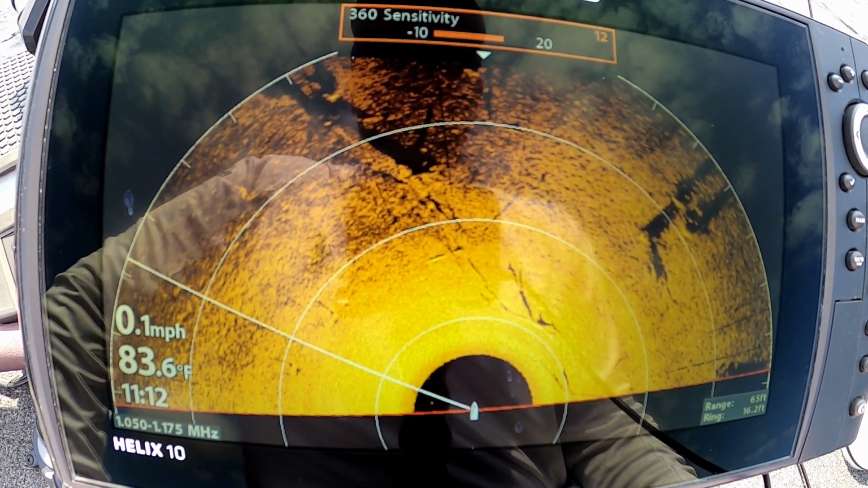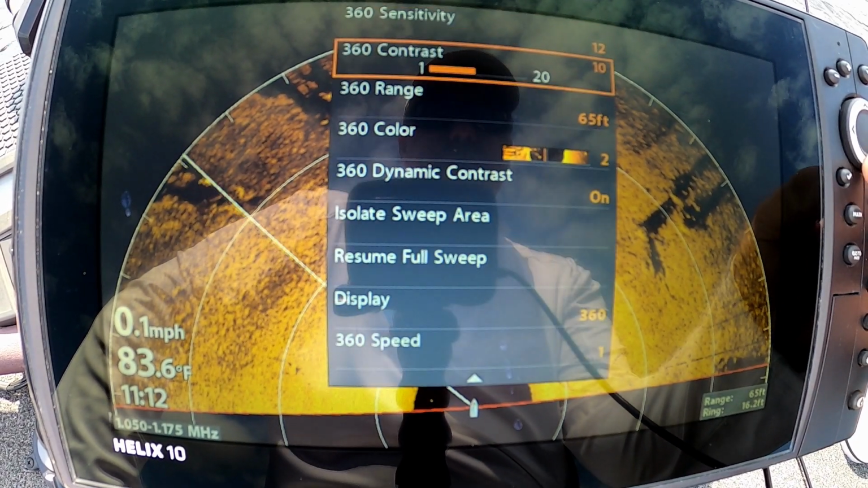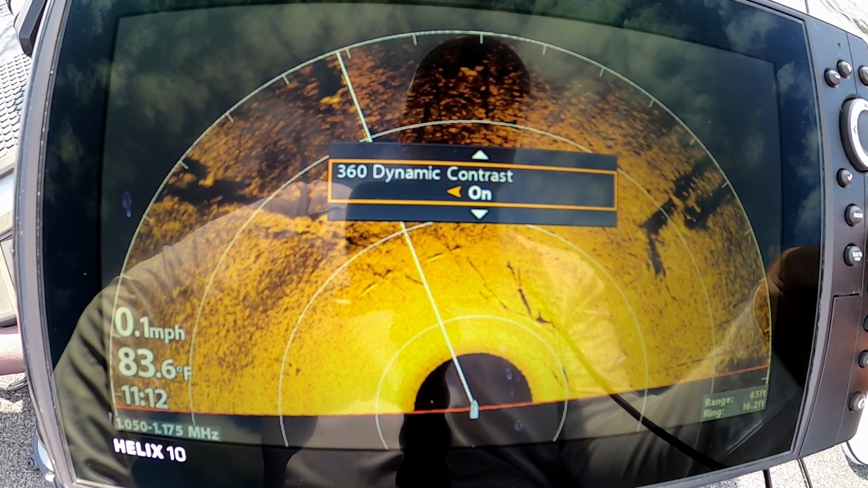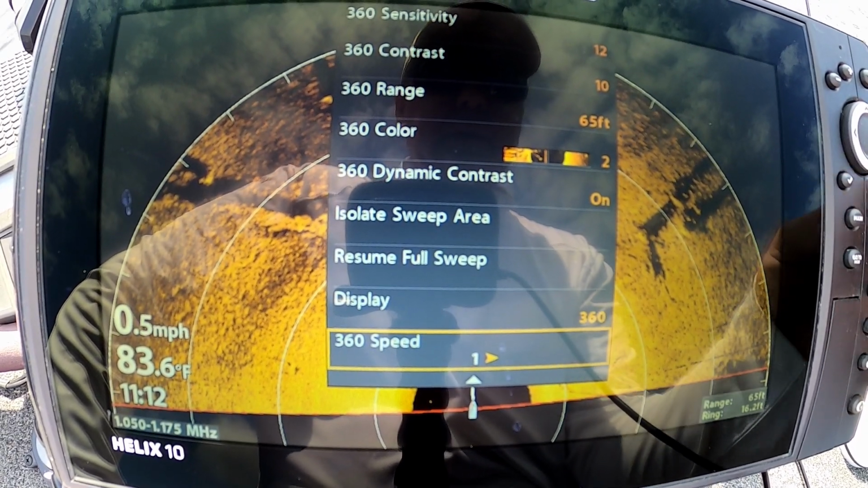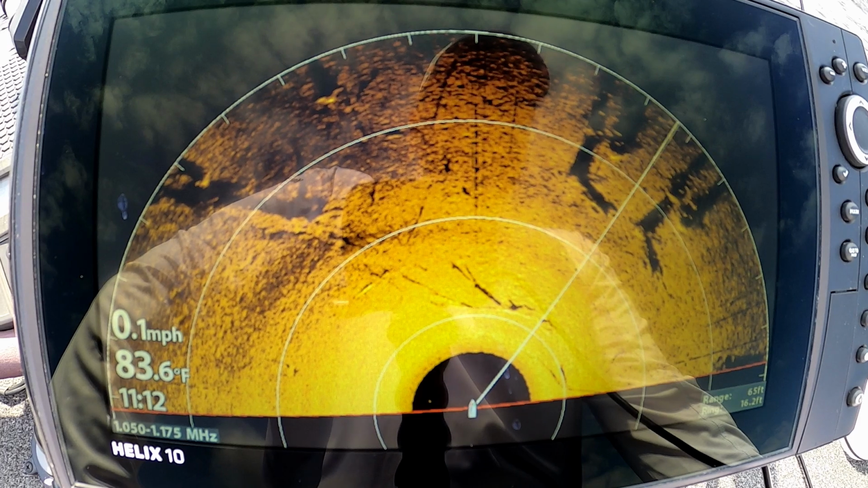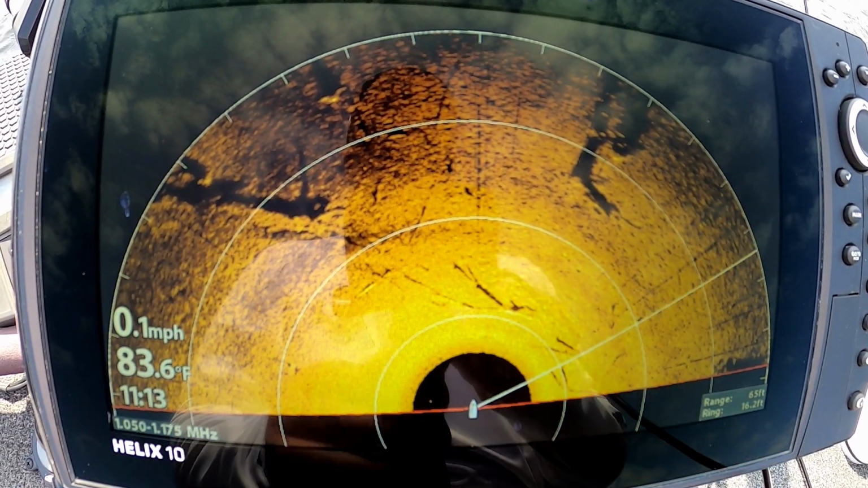Actually, I kind of like that. I like the dynamic contrast on. Turn our speed up and see what that does. I don't think that hurt.